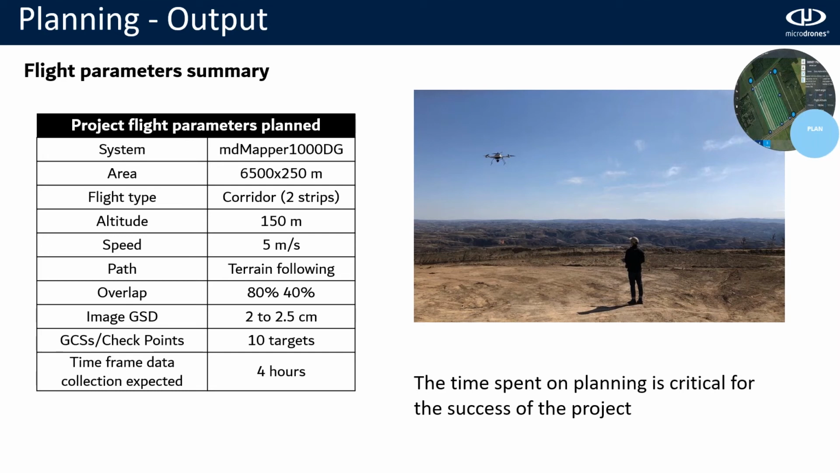The number of GCPs or checkpoints that we will set up will be 10, and then the time frame to collect the data. This first part that I explained is critical. The planning phase is critical for the success of a project. Understanding every parameter and why we select it is a way to assure your success.